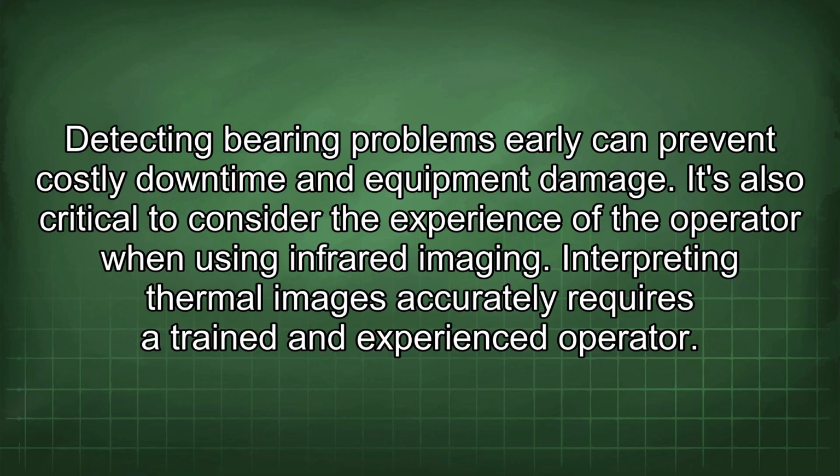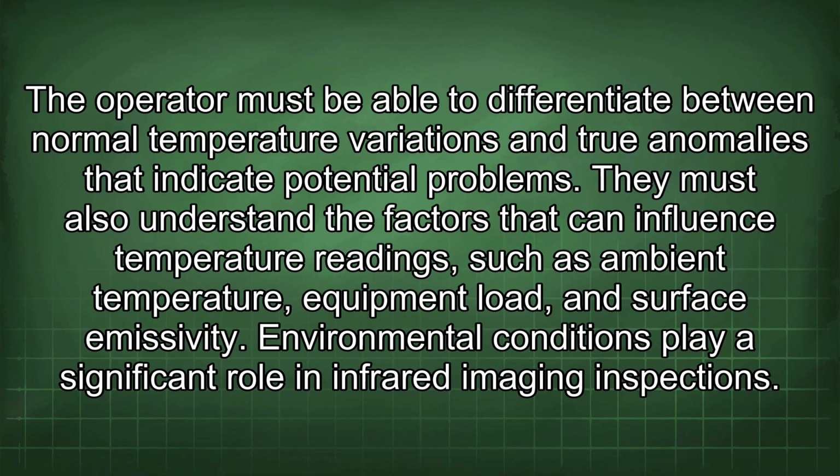It's also critical to consider the experience of the operator when using infrared imaging. Interpreting thermal images accurately requires a trained and experienced operator. The operator must be able to differentiate between normal temperature variations and true anomalies that indicate potential problems. They must also understand the factors that can influence temperature readings, such as ambient temperature, equipment load, and surface emissivity.